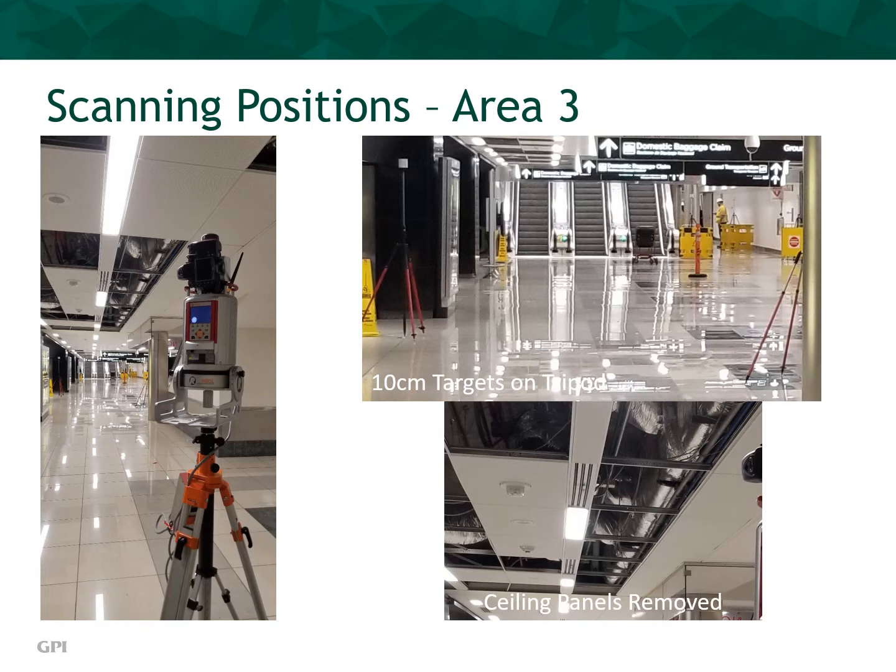If you said 5, you are correct, although the target tripod in the foreground on the far right is partially blocked by the vertical support structure. You'll also note one 10-centimeter target is placed at the bottom of the escalators, and, unseen in this image, a second 10-centimeter target is set at the top of the escalators on the upper level. This was critical to ensure a solid tie between the scans on the different levels of the airport terminal structure.